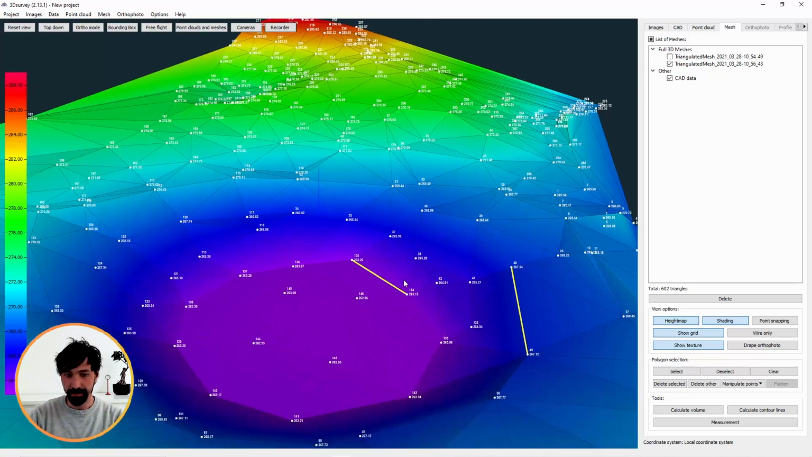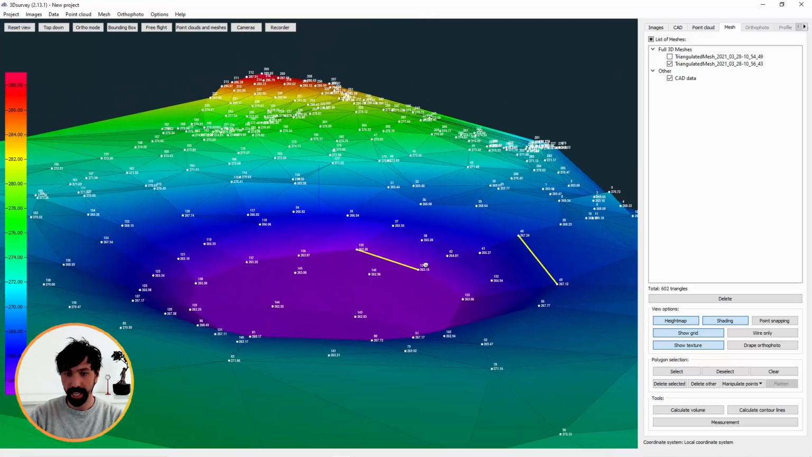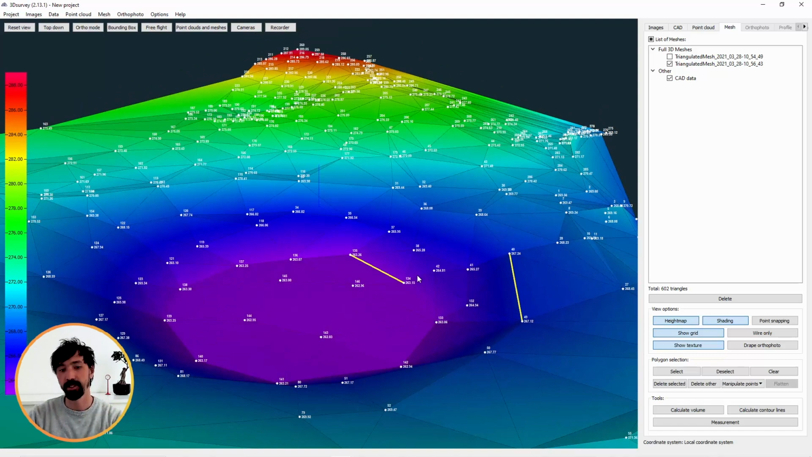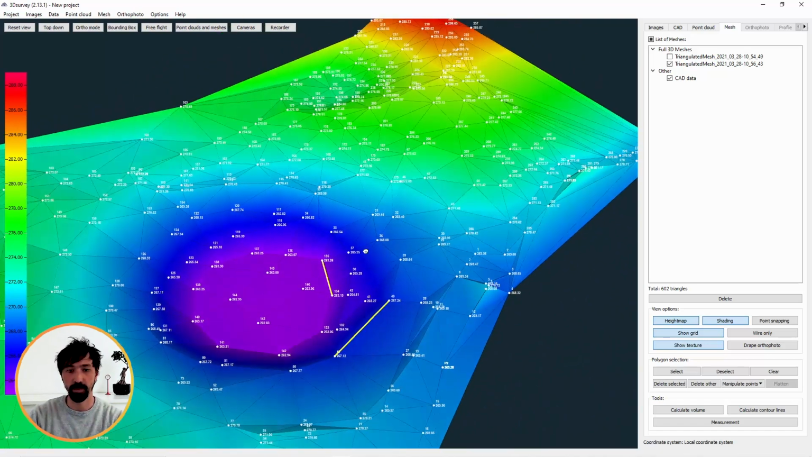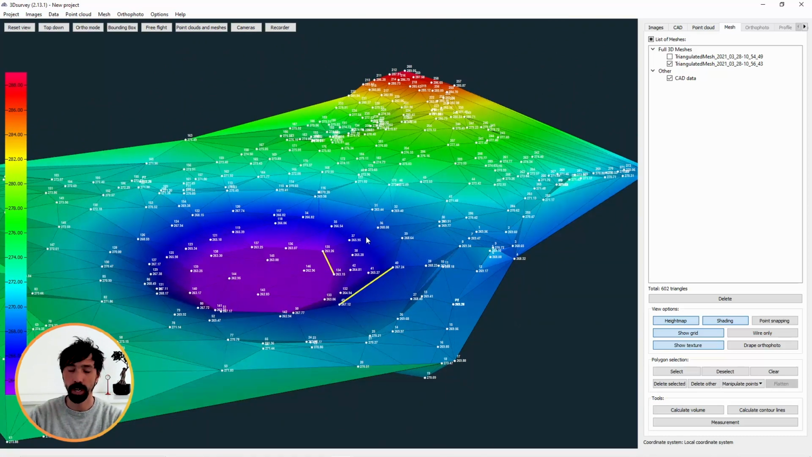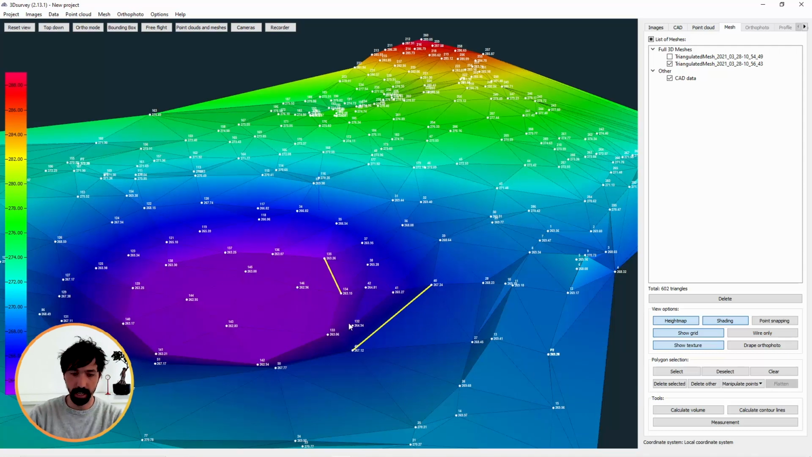Then in addition, when you have that kind of surface and you may need to connect profile lines or something like that, we all know we are calculating profiles based on point cloud. So you can't calculate a profile based on this mesh.